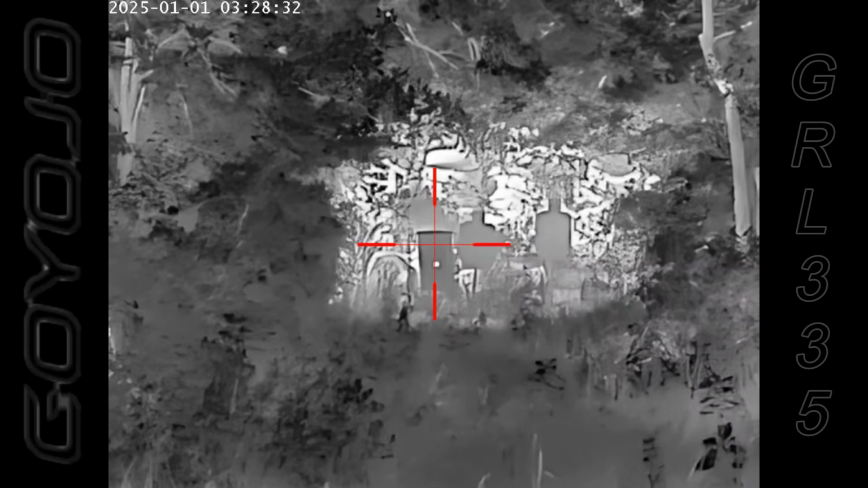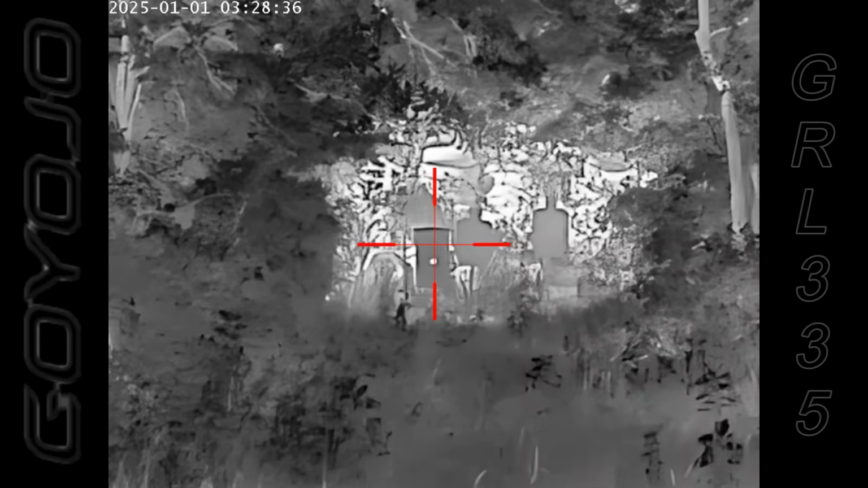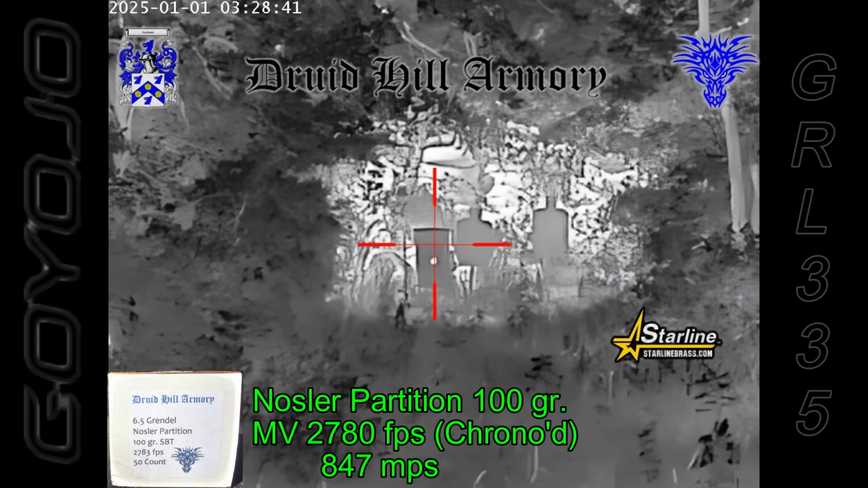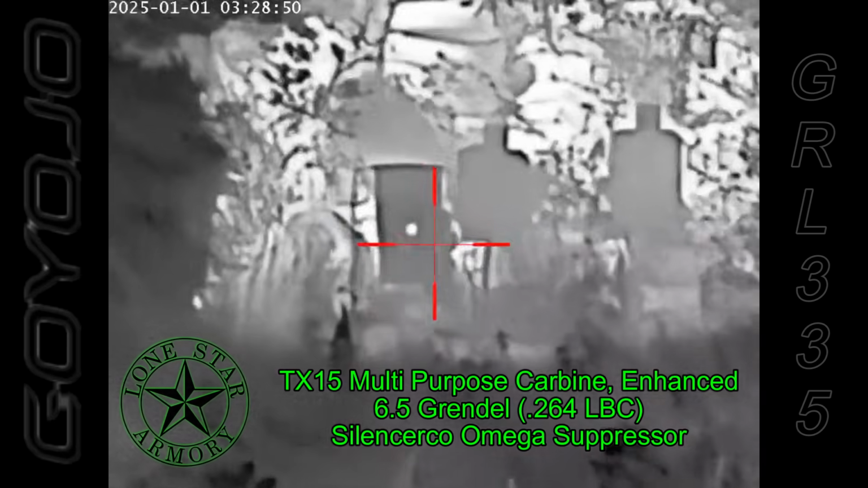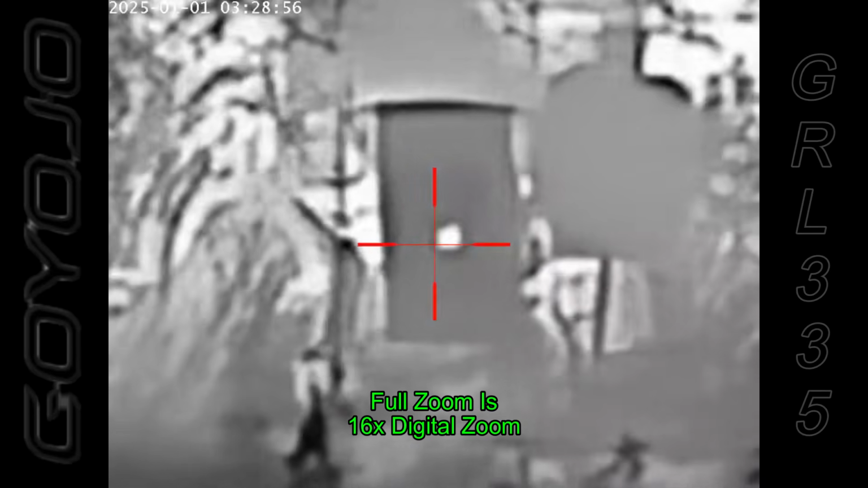We're going to do some verification shots and get some velocity with the Nosler Partition 100 grain bullets loaded by Drill Hill Armory and the Starline Brass. Alright, let's see how we're going to do. Go ahead and zoom in. That is full zoom. For 384, that doesn't look terrible for what I'm doing, so that's great. For my range in the sunshine, I thought it looked pretty darn good.